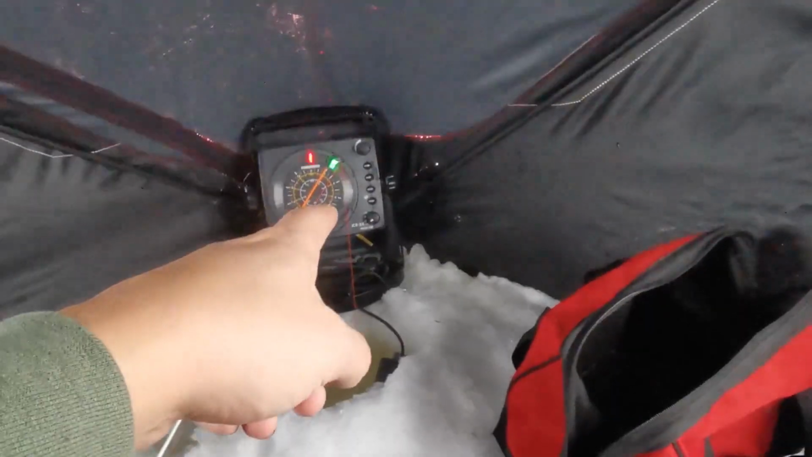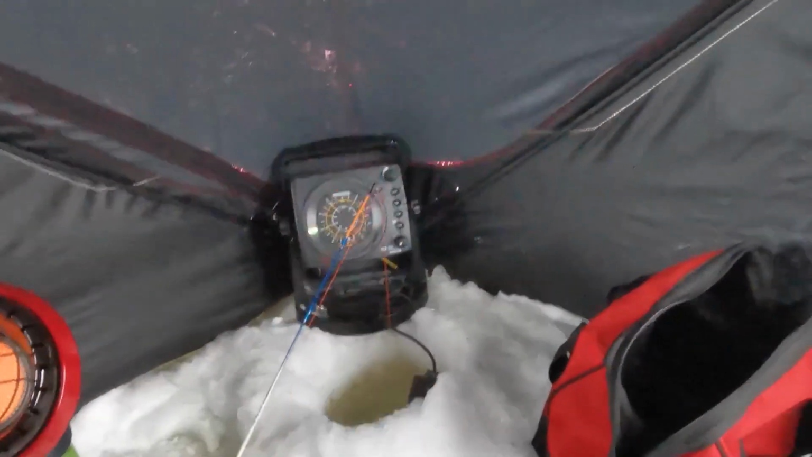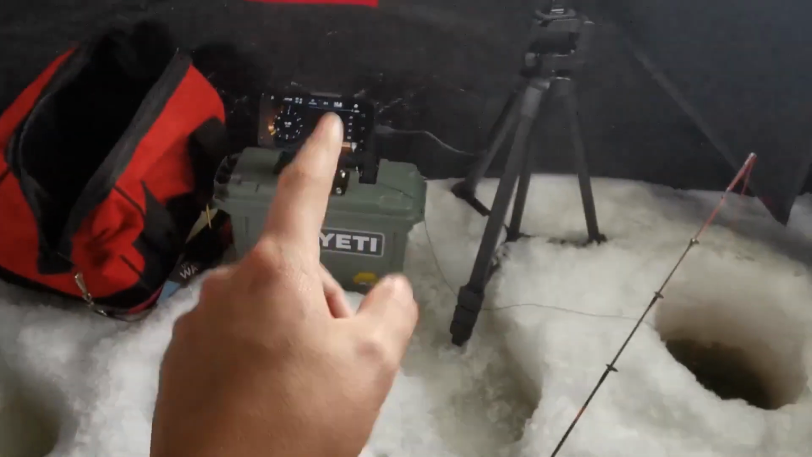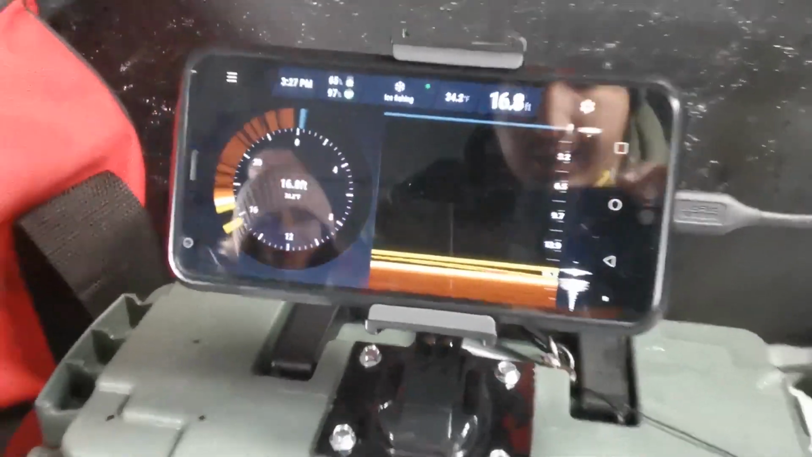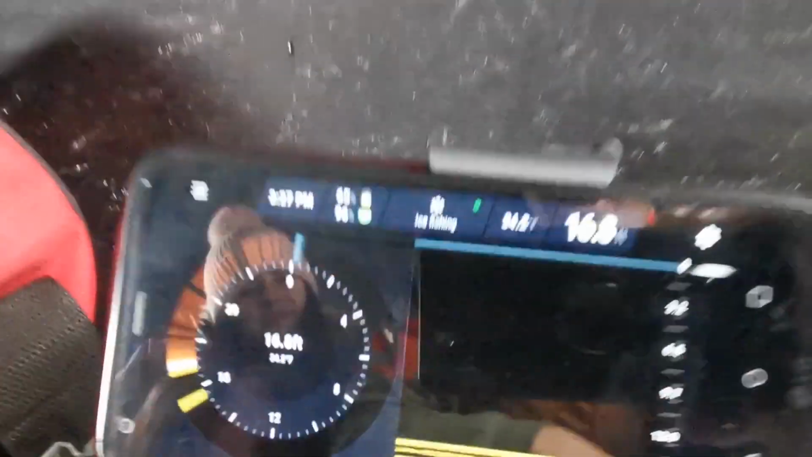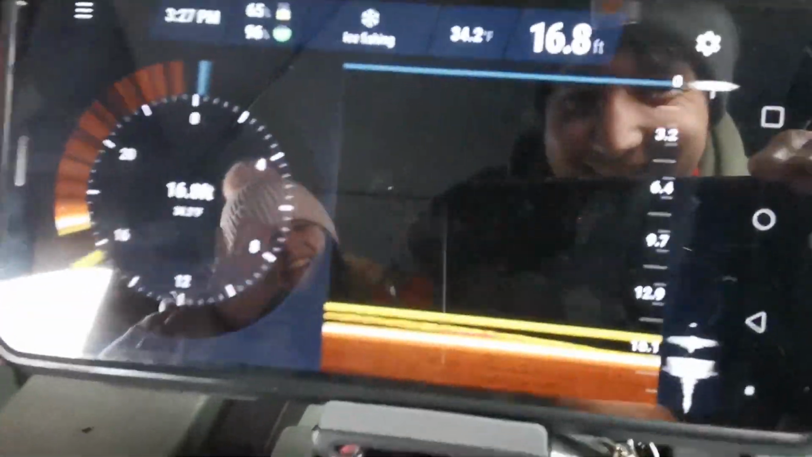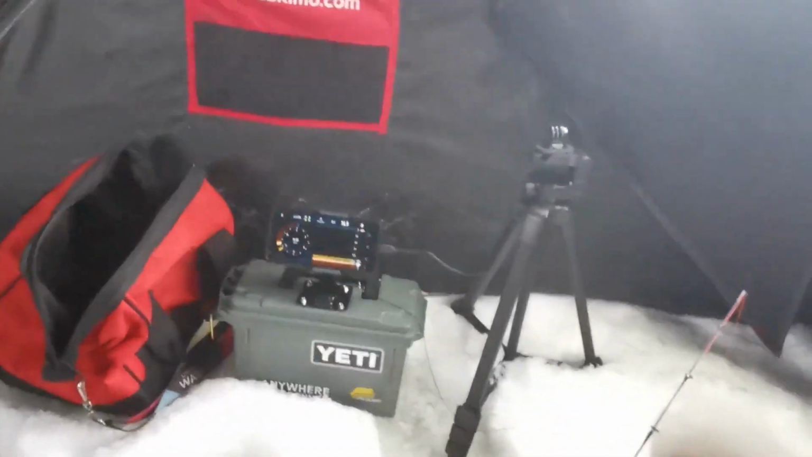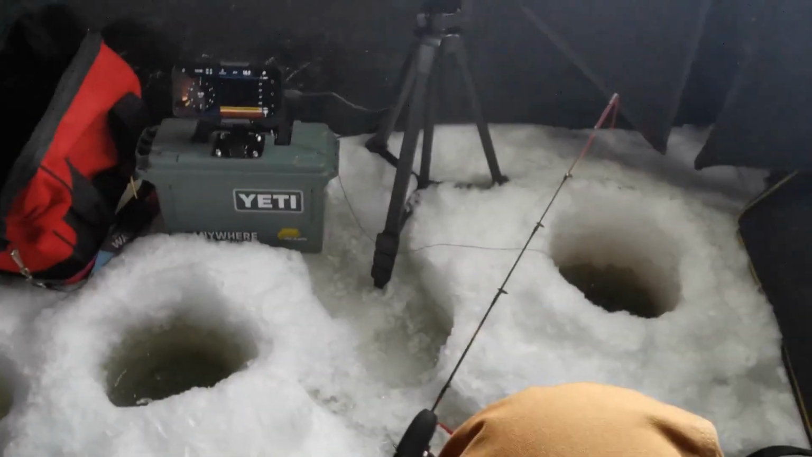My wife's using a Humminbird Ice 35 that I'm borrowing from a friend, and really it was just to compare the graphics and the quality, and I must say that this is actually pretty good. The imaging is really nice. I'm really happy with that. I like how your face just shows up in the reflection. It's like, hi! And it's really cool that I'm able to remove the phone and take it with me. So that's the Deeper bobber.